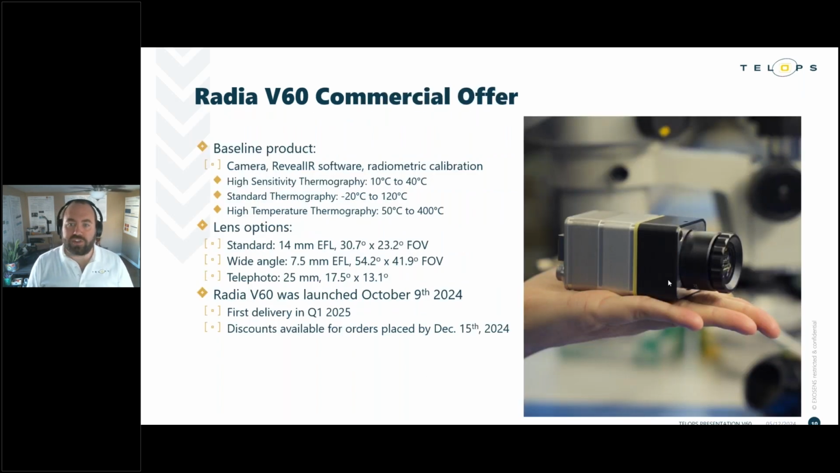So on the commercial side, what are we offering here? The baseline product includes the camera, RevealIR software, and a radiometric calibration for the lens of your choice. As a reminder, within our radiometric calibration, we have the 3 operational modes with their distinct temperature range coverage. We really aim to expand this calibration offering in the near future, particularly towards higher temperature targets. And of course, we'll make those calibration upgrades available for any existing users of the V60.